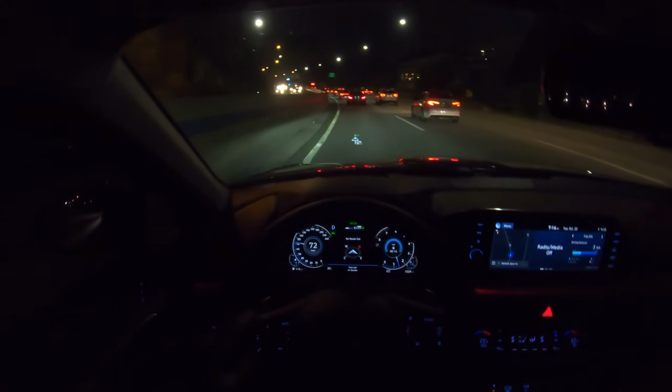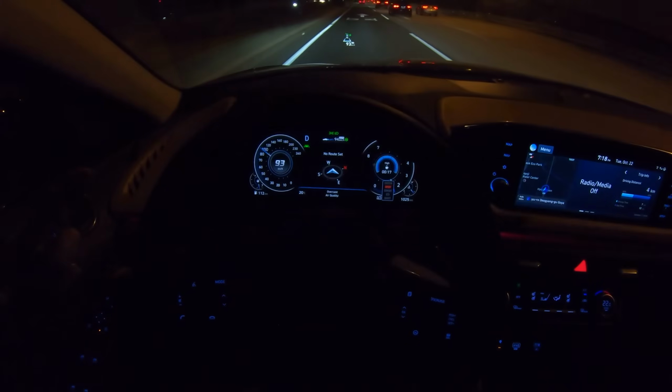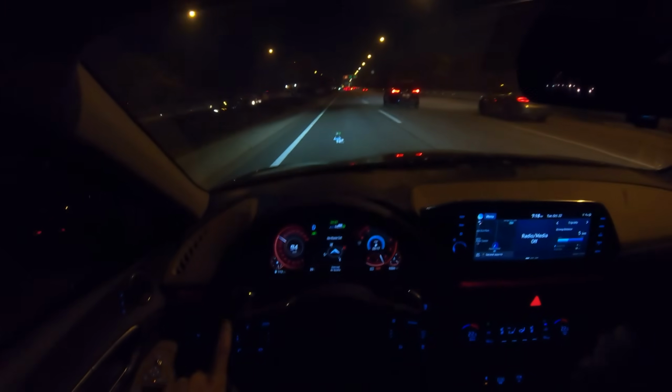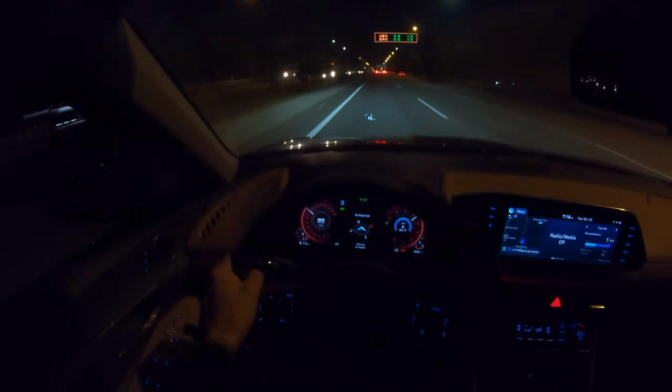So very nice. Now I'm going to change the drive mode to sports. It's going to change the layout, and it will change the shifting point. It will hold gears longer, and also change the throttle response. Okay, so now let's see what it can do.